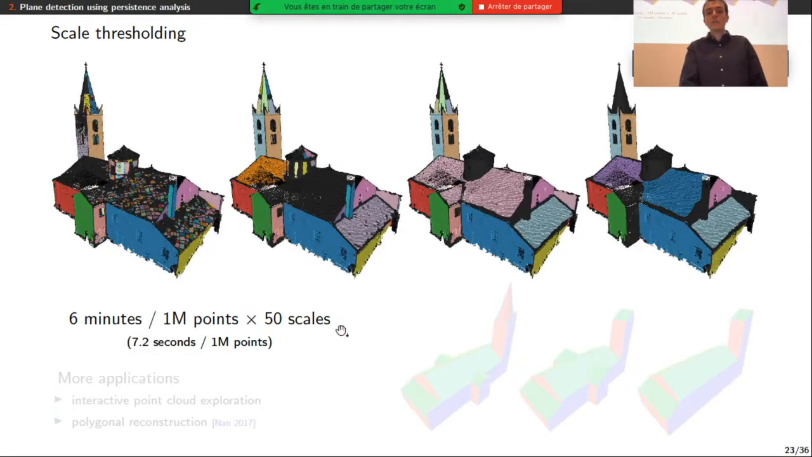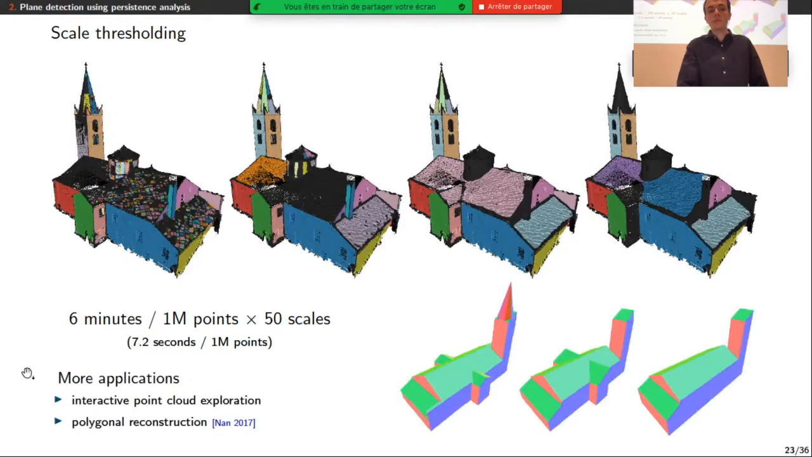So it takes around 6 minutes for 1 million points on 50 scales, but this can be pre-computed in order to perform more interactive applications, as we proposed in the thesis. We can also use our planar configuration as input for polygonal reconstruction algorithms to obtain different meshes at different levels of scale, as shown here.